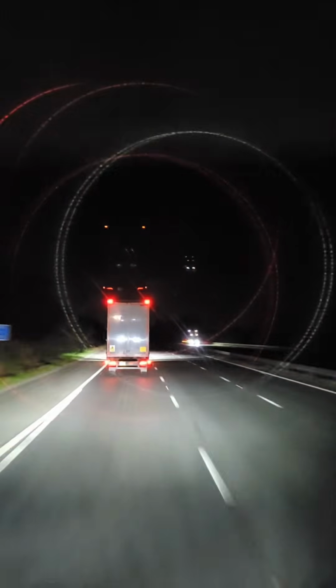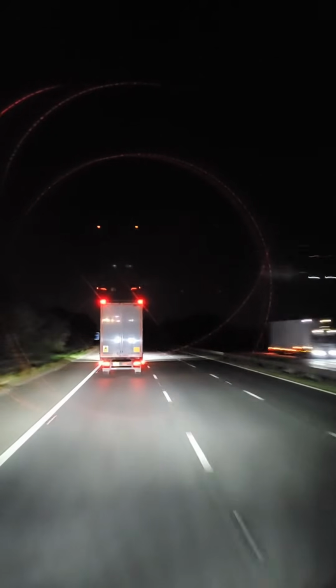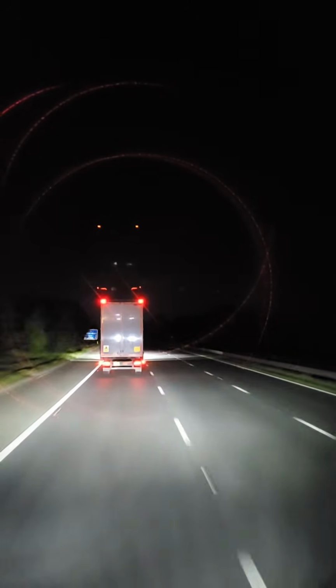I am currently on the M5 heading north, about to get to junction 12.